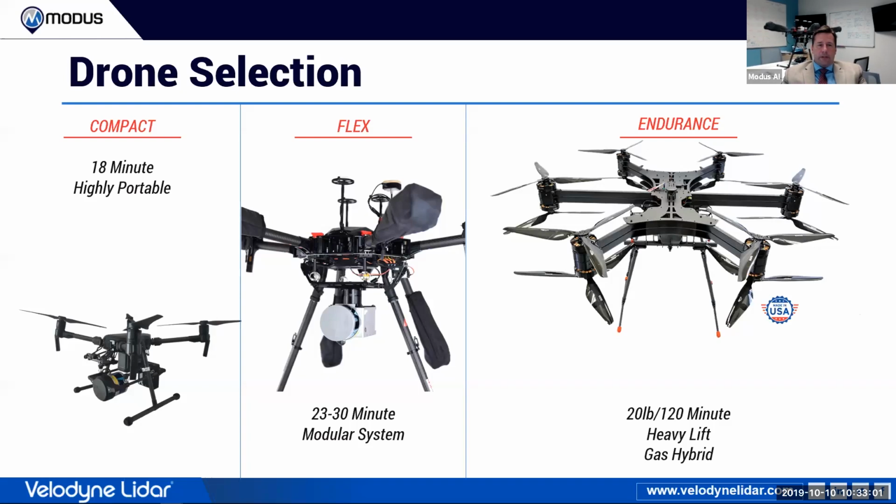Then we have the Flex series, or the Flex, and right now we're showing it on an M600, but this is something that can carry about 10 pounds. This sensor configuration is allowed to move from car to boat to backpack to vehicle, all in the same setup, so it has a really good return on investment. But again, when you're dealing with battery technology, you're looking at 23 to 30 minutes.